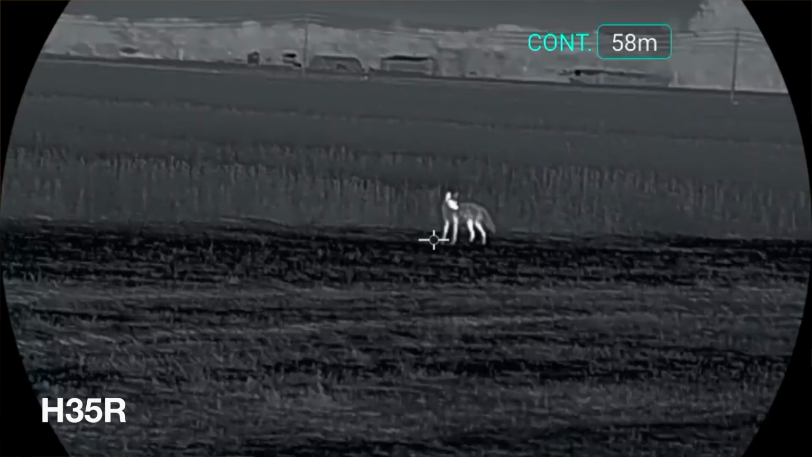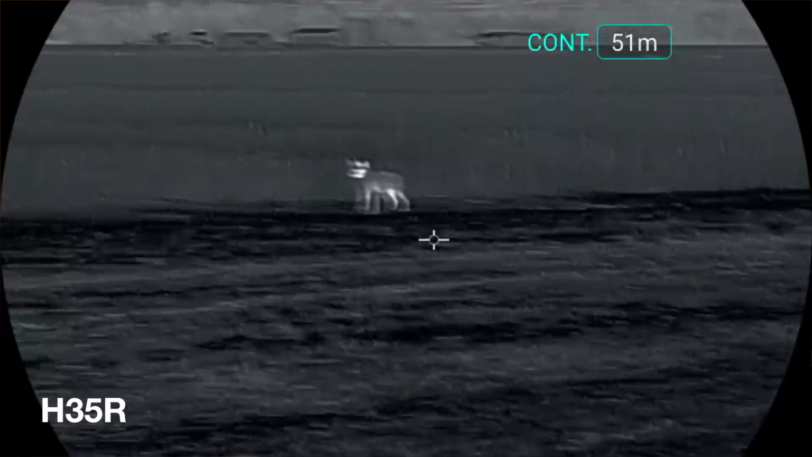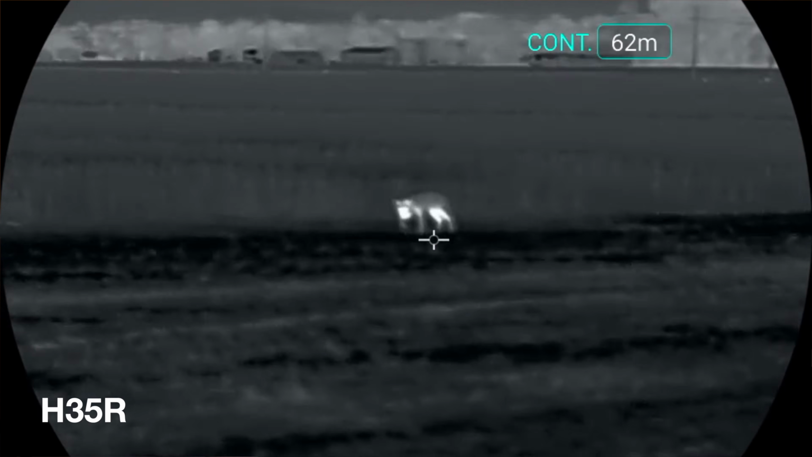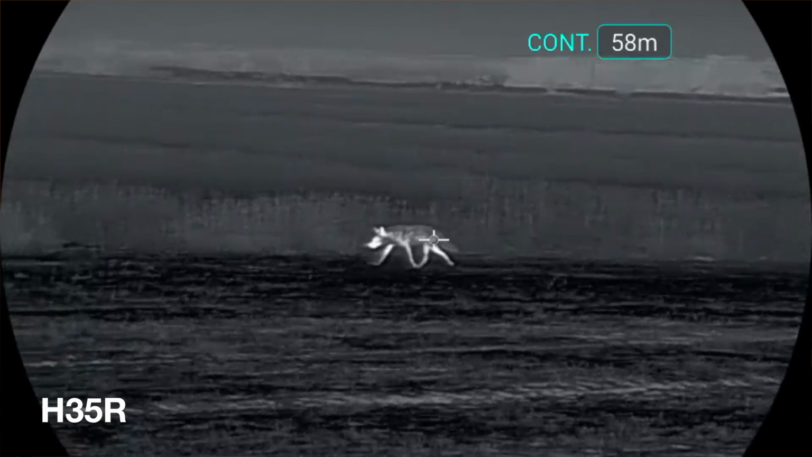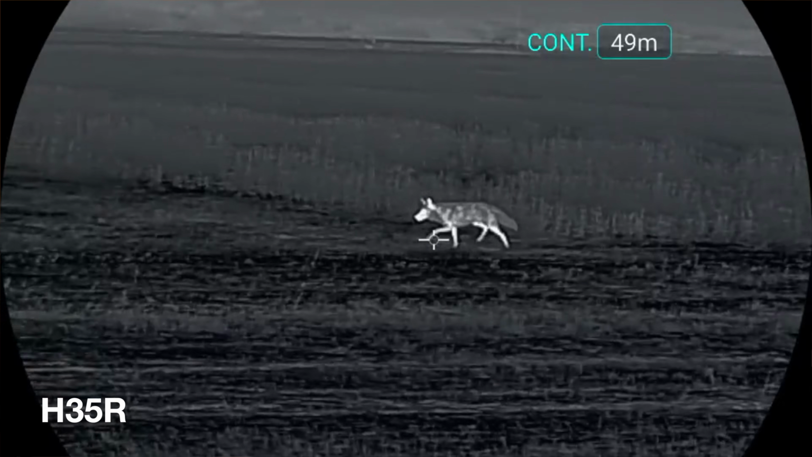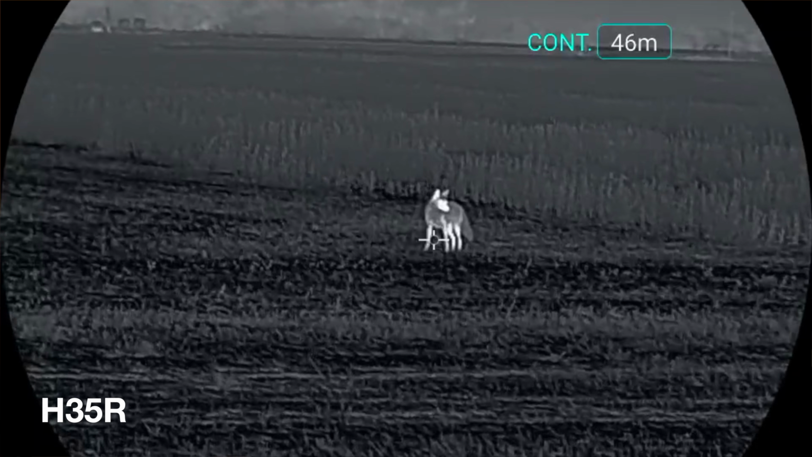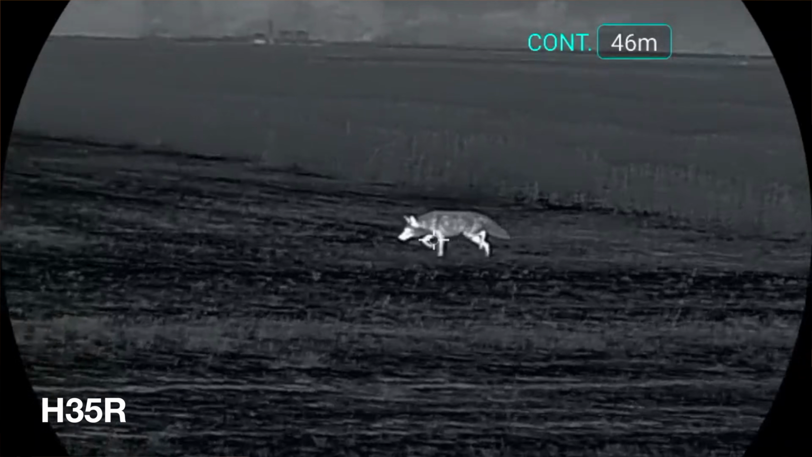If you want the longer detection range, obviously the 50 is going to be a little bit better. The 35 is going to do everything you want it to do and then some. Like I said, even with our big fields here, I'm 100% confident taking a 35 into the field. I just like the 50 because it gives me a little better detection range, and I feel like I can ID the animals a little further out.